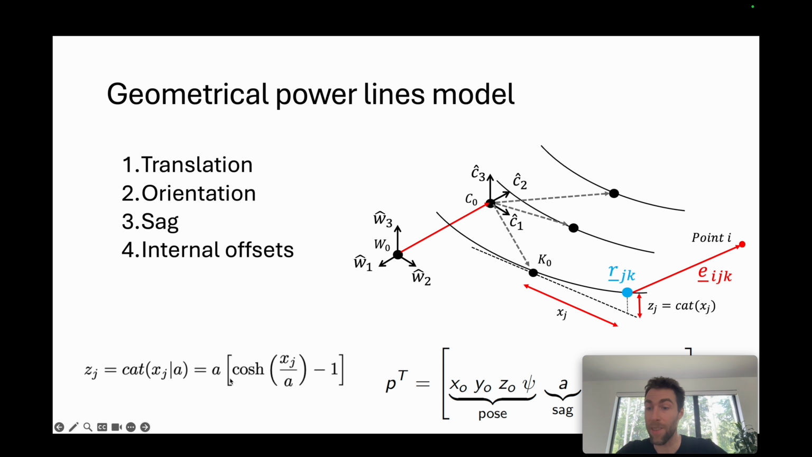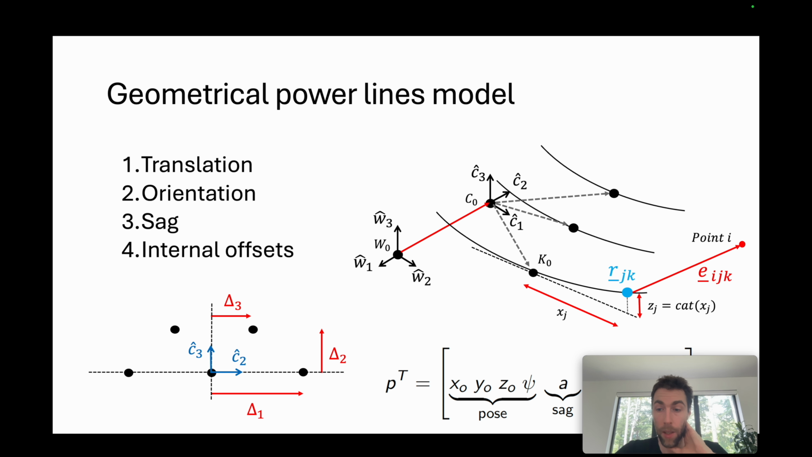For the sag parameter, we are actually using the catenary equation with this equation. The A parameter is what we call the sag parameter. It's related to the curvature. What differentiates each conductor in this model is the internal offset. So we assume the only difference between conductors is one or two translations in this plane.